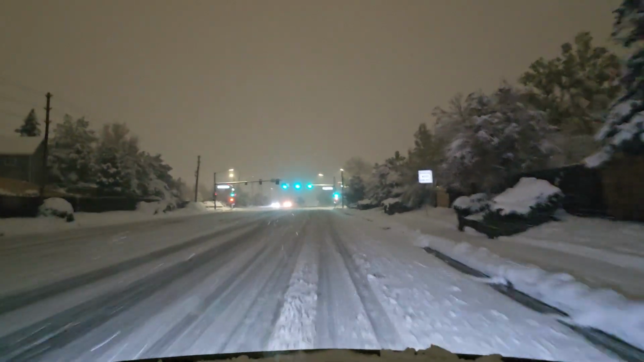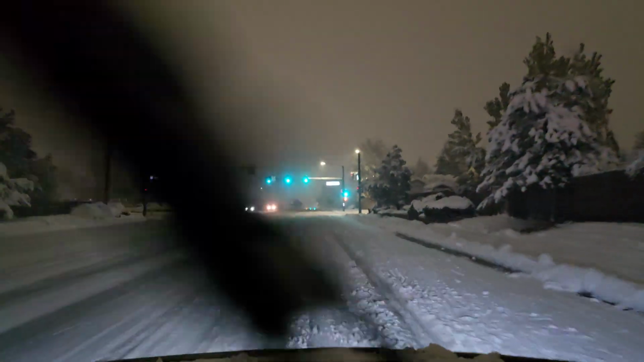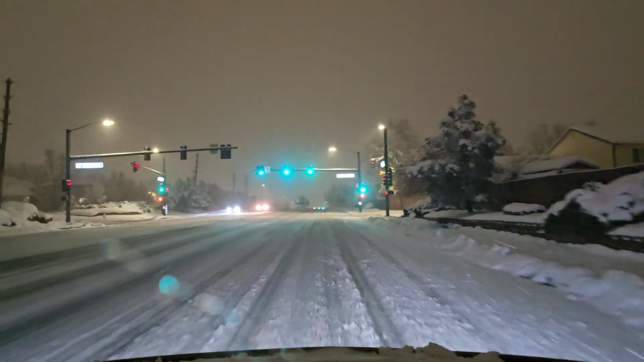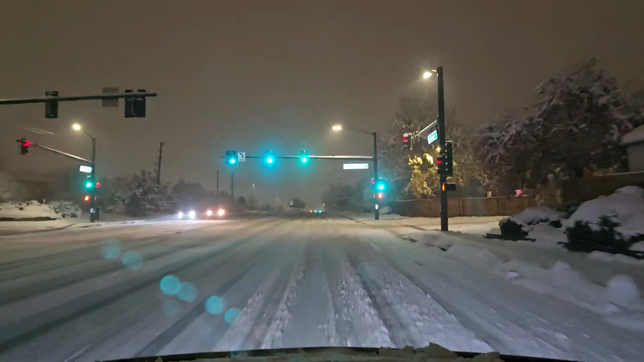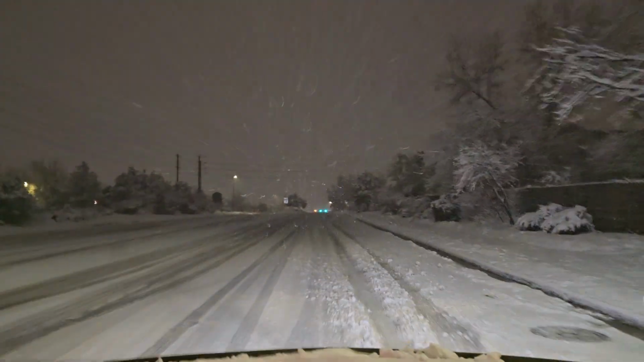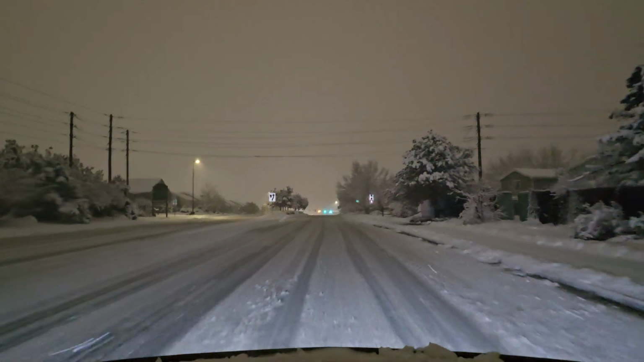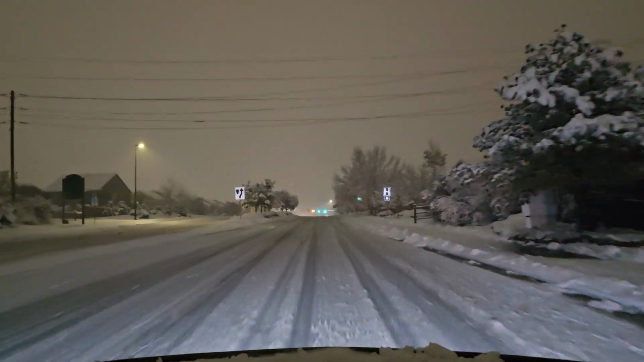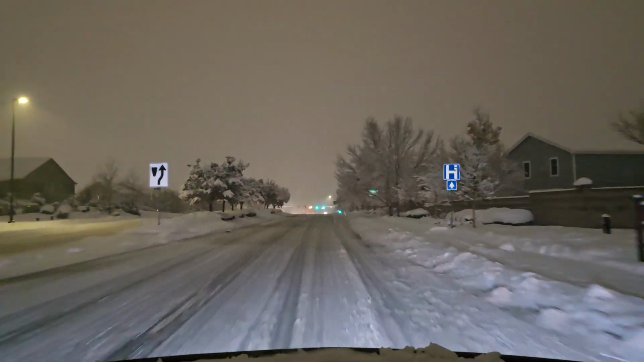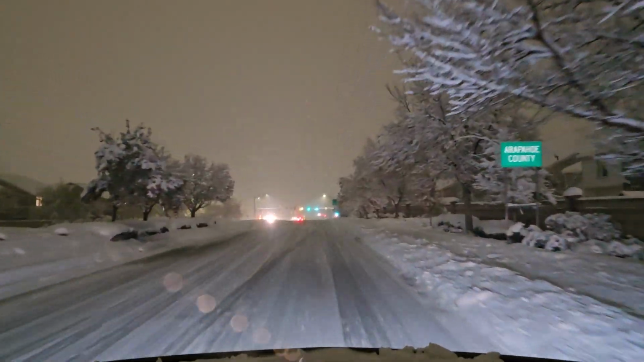I'm riding in the ruts that other cars have made in front of me. But every once in a while I catch the edge of a rut, or I get off path because the rut changes, and it pulls my tires pretty hard going up onto the snow. So that's why you're seeing a lot of wobbliness in the video. Looks like I can't keep a straight line. Well, that's because I can't keep a straight line.